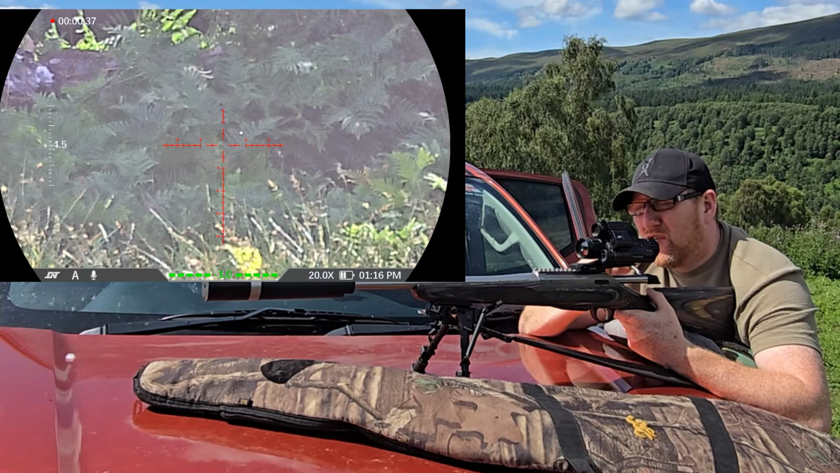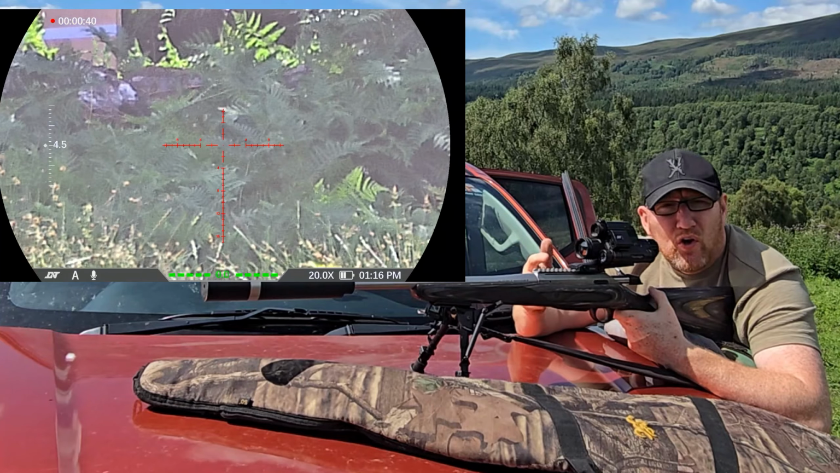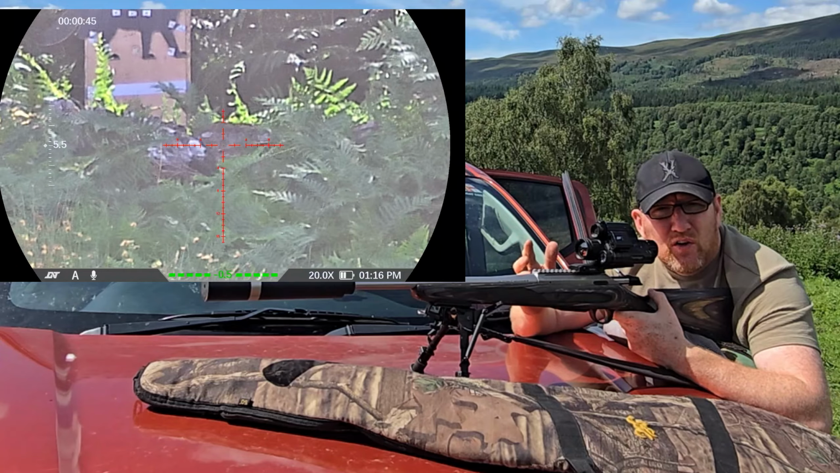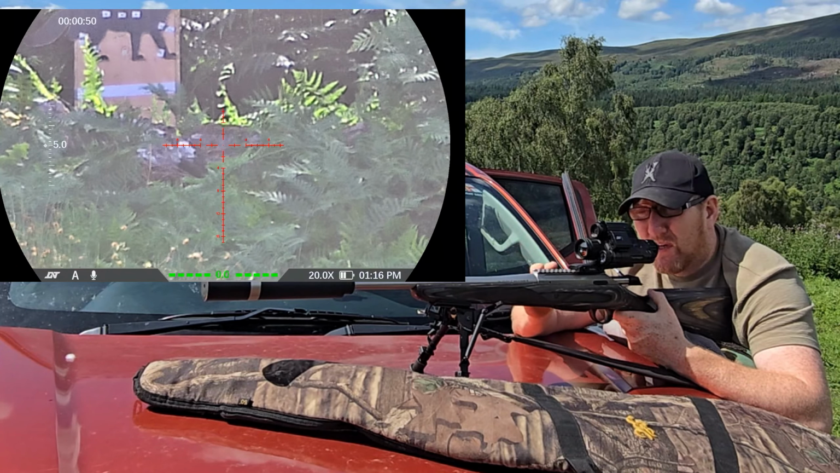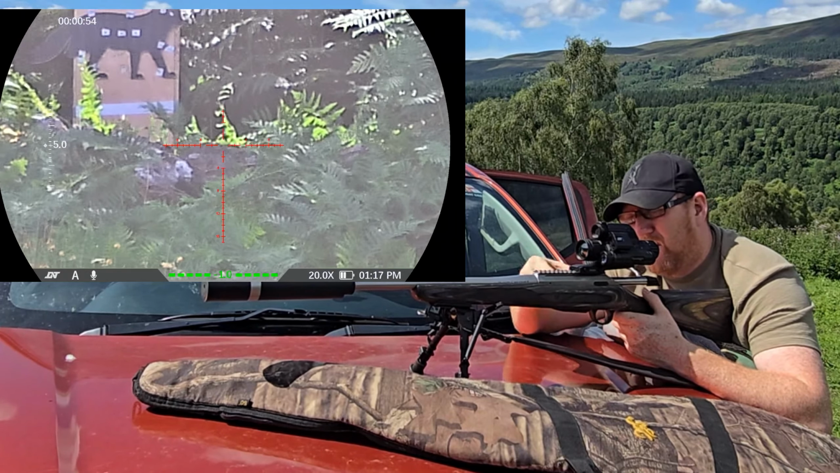I'm going to try a slow chamber. See, that's where I'm having the problem. I know it's not the ammo. I can't get the bolt in, you see. I know it's not the ammo. I've full sized this brass. That tells me I've got a magazine problem. So I'm going to have to replace the magazine. So I'll get you out of there.